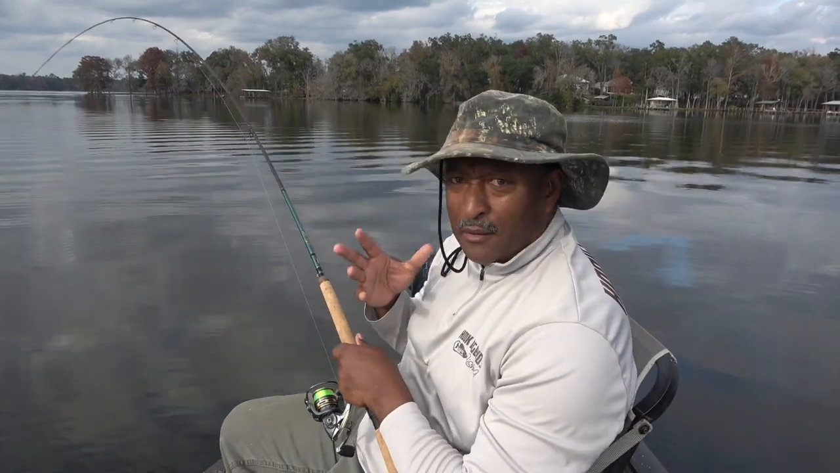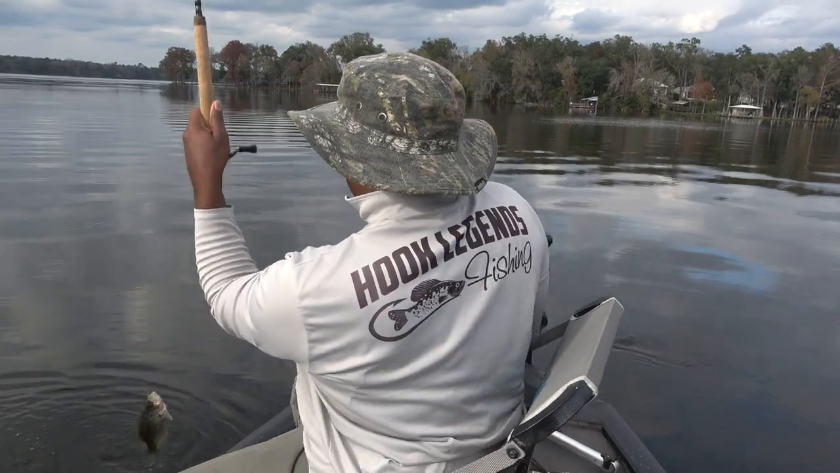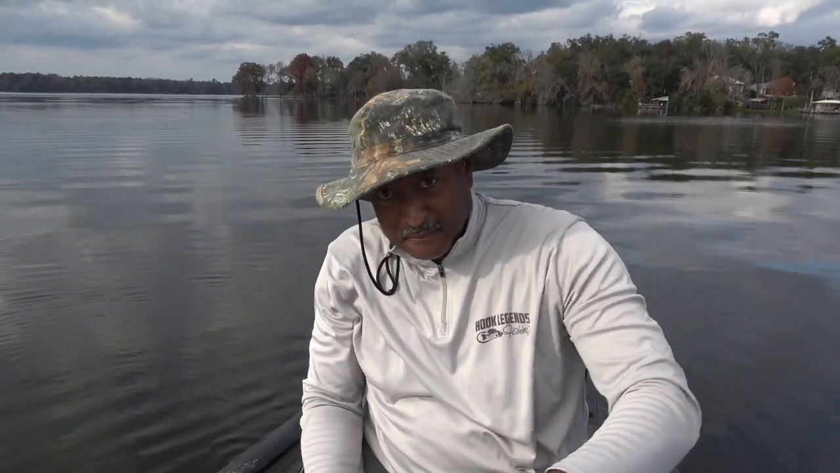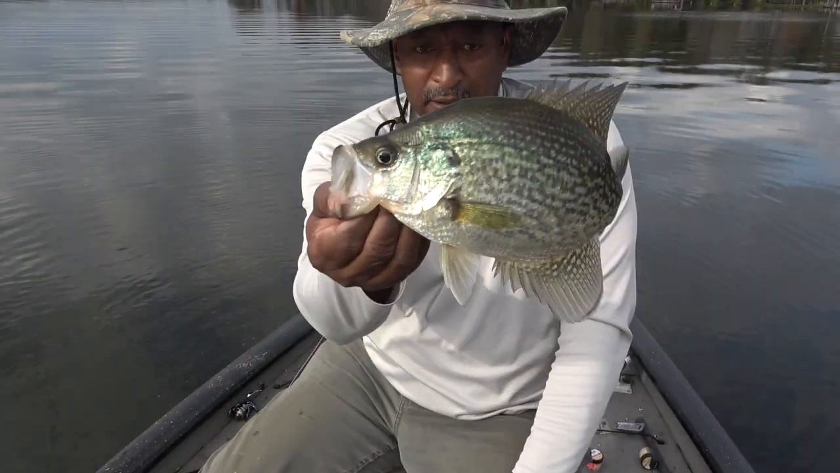Guys, nothing worse than talking to the camera and it's not on, but this is what lake tackling is all about. Lake tackling slabs. That's a fine fish right there, folks.